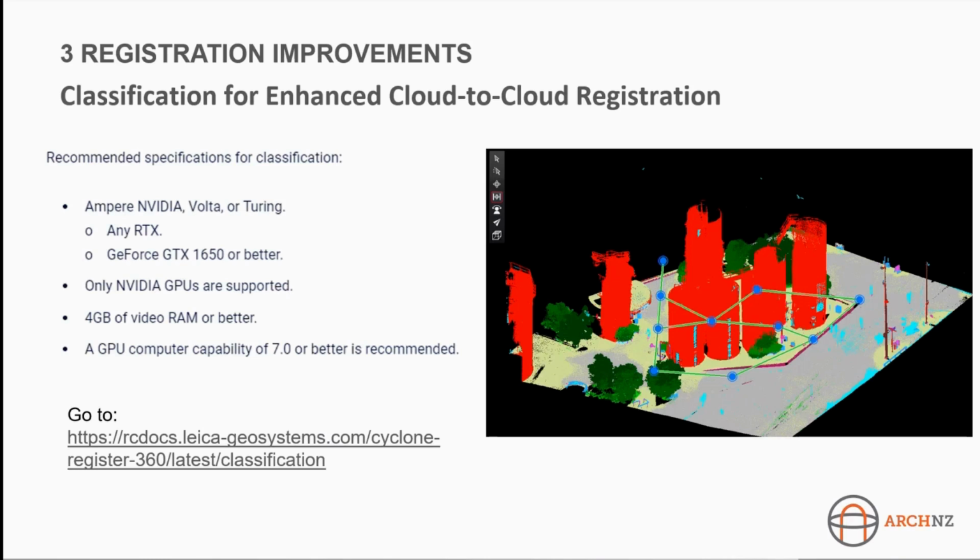Only NVIDIA GPUs are supported, so AMDs won't work with it. In general, the experience with NVIDIA graphics cards is much better with the Leica products. This is especially true with Cyclone 3DR as well.